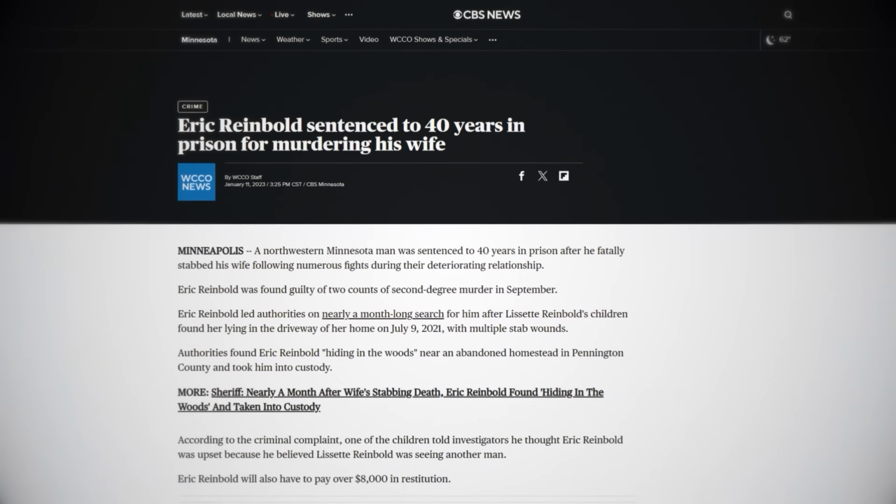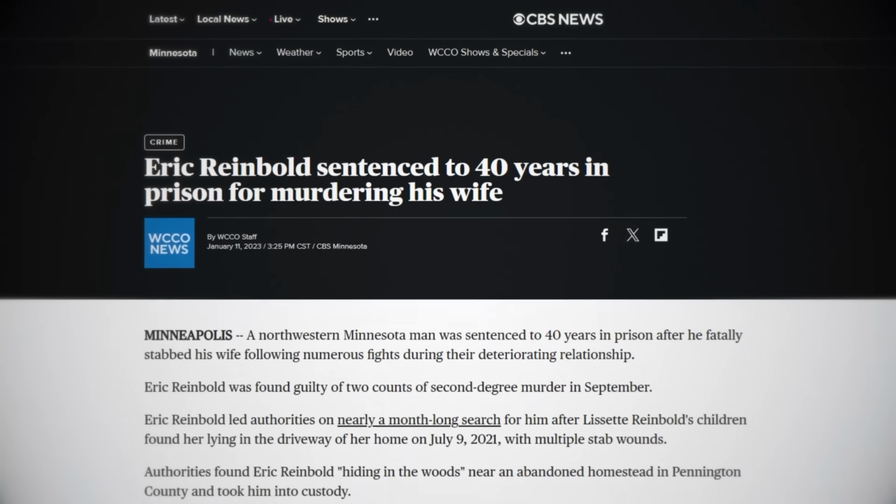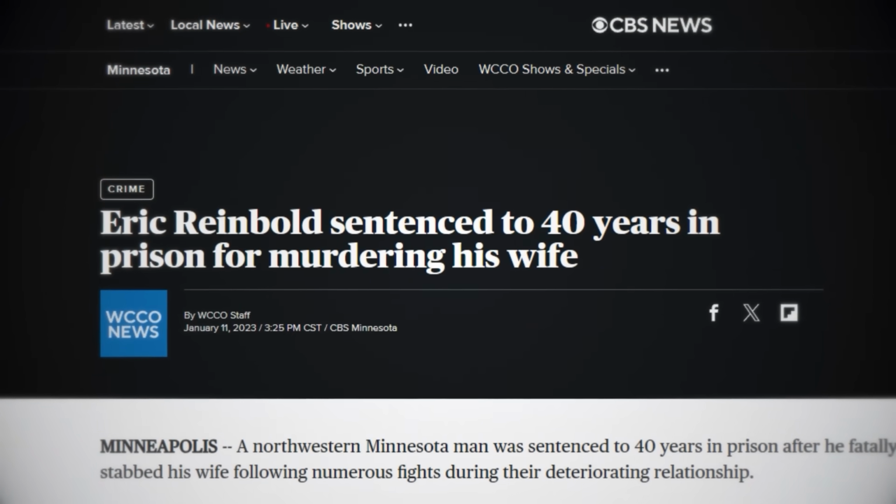While the murderer had been lucky the first time around and given a shortened sentence, it goes without saying that this time he wouldn't get off so easily. In 2023, CBS News reported that he was sentenced to 40 years in prison, with him being found guilty of 2 counts of second-degree murder in September of the previous year.